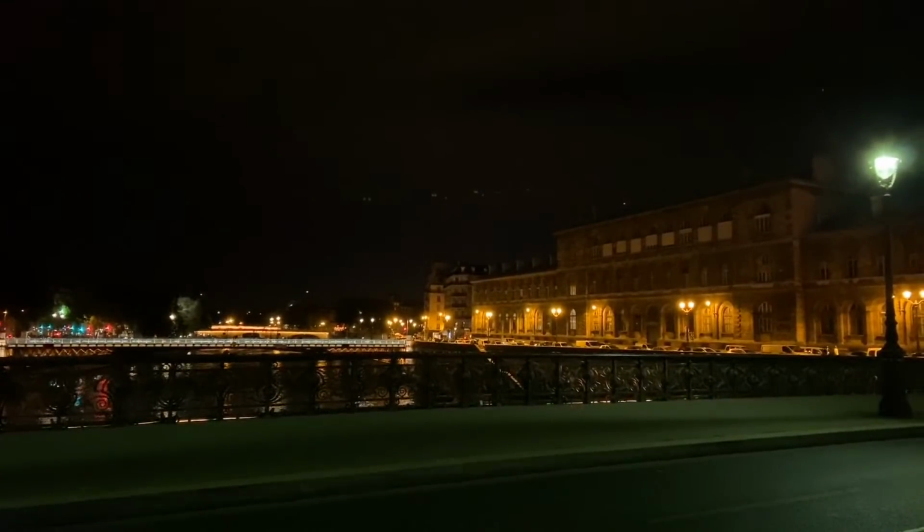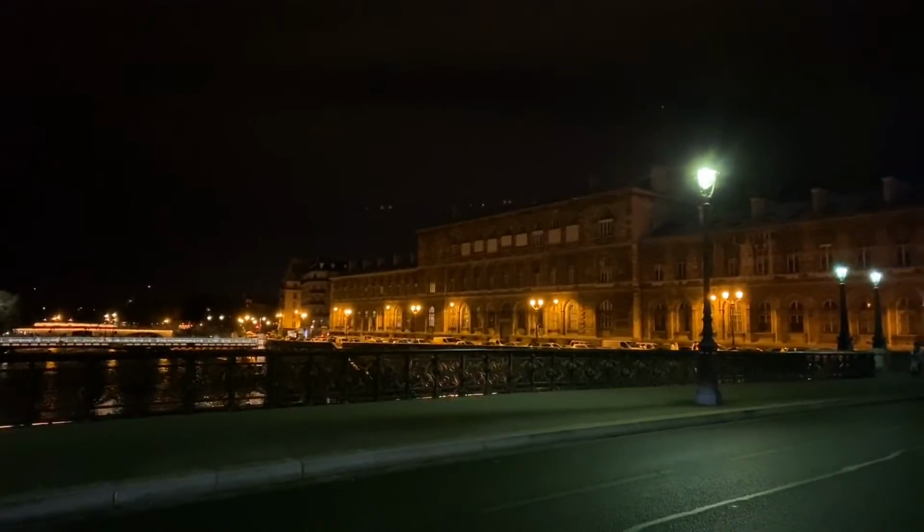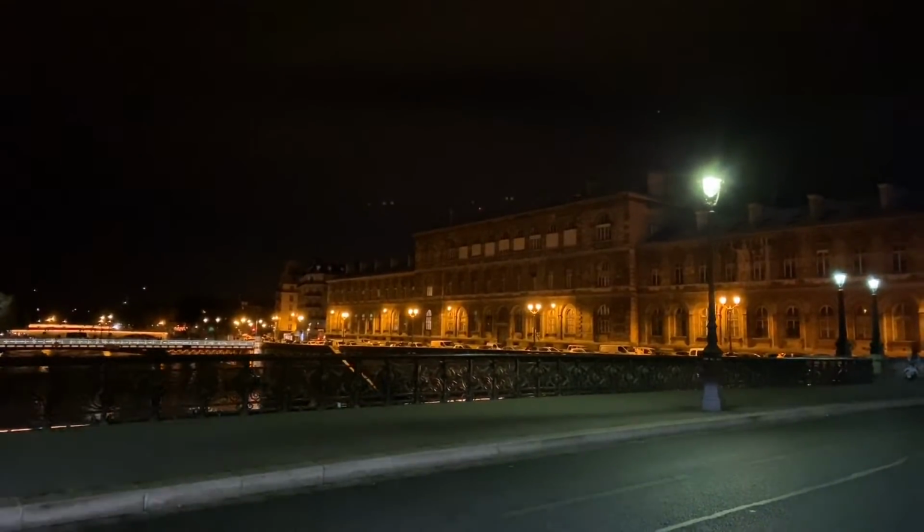And some more of Ile de la Cité. Interesting how the street lamps are coming up green on my screen. I like that. They're not quite as green in real life. But we'll take it. I like it.